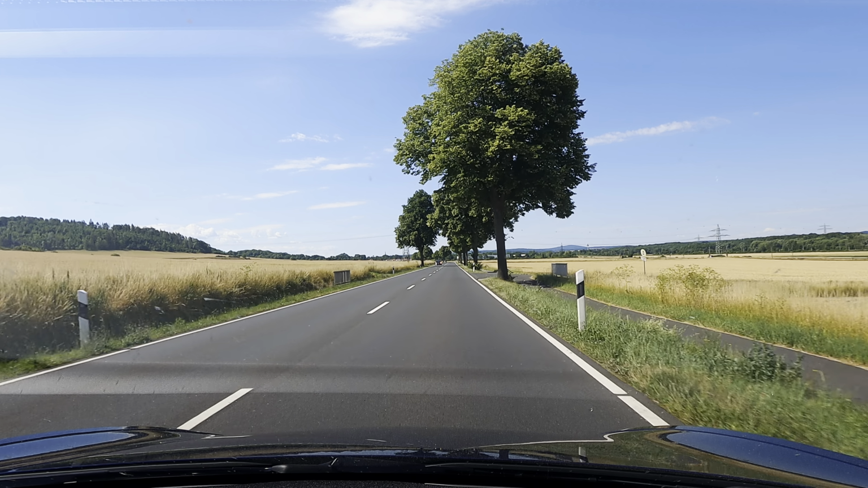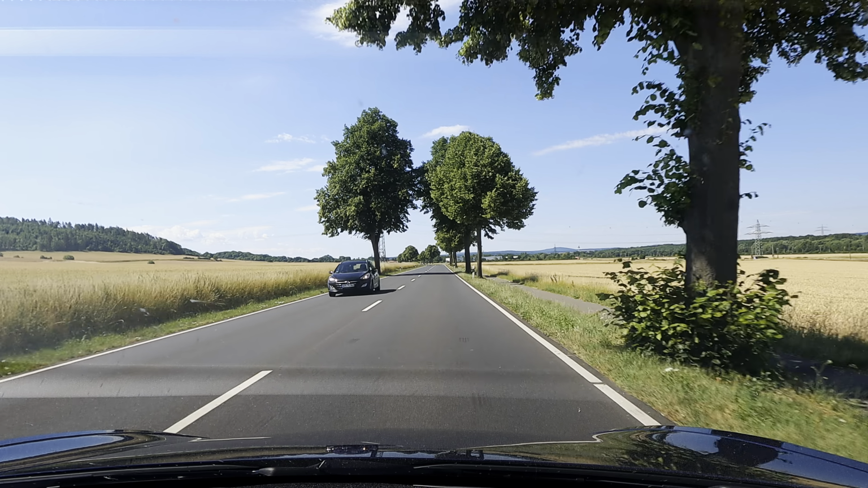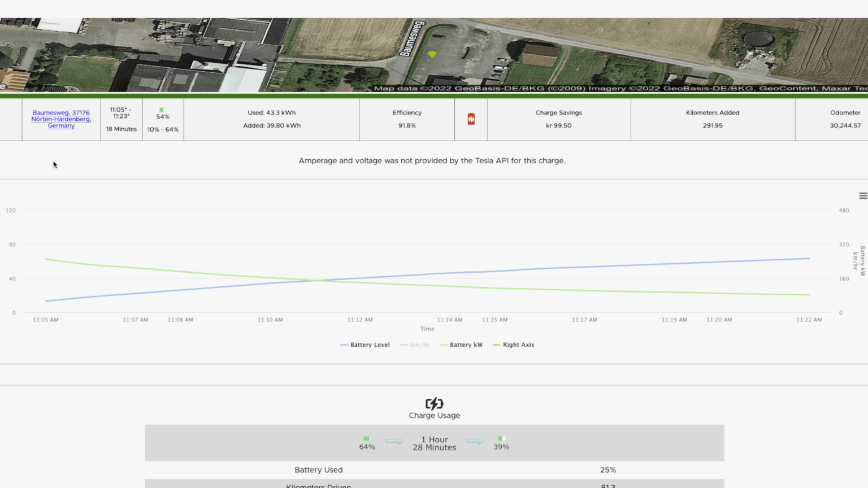I'll show you just briefly the charging curve, so we can have a look at that and what happened when I was charging. So this is a new supercharger, so it's a level 3, and it's quite close by a hotel where I stayed twice now.